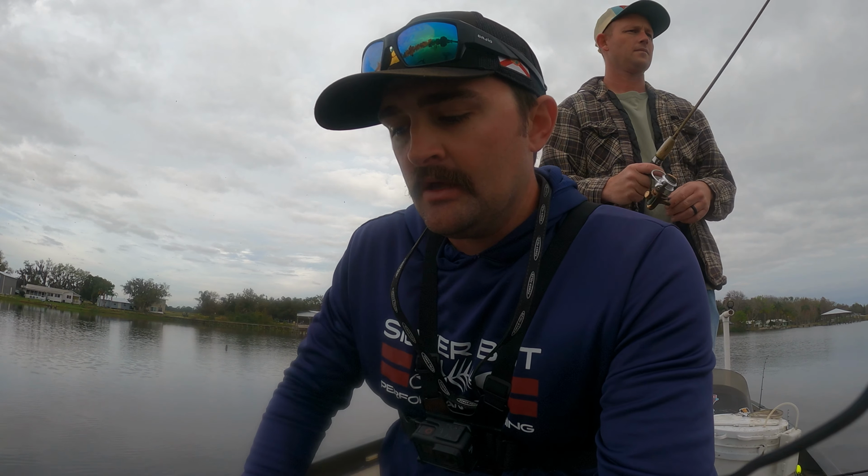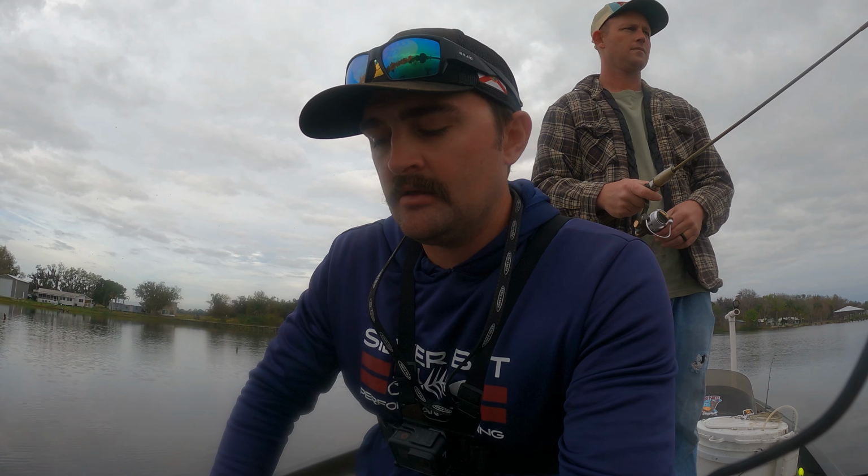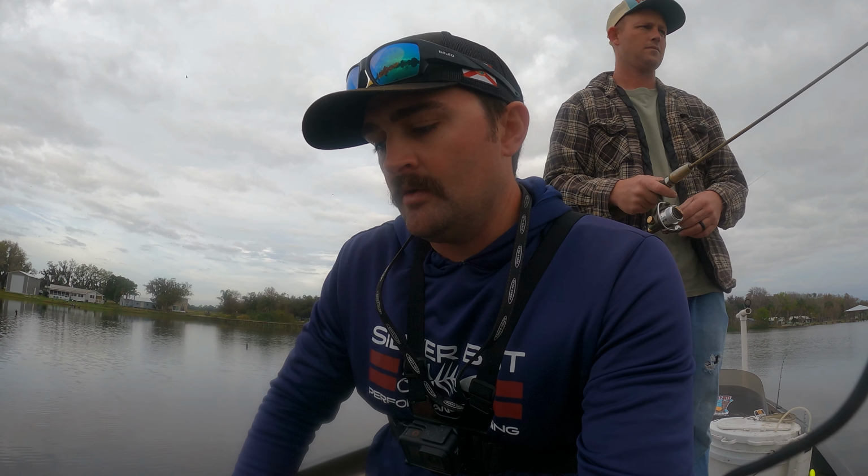Get kind of the fundamentals down before you throw this bad boy out to 100 feet, drive out to the middle of the lake and try and livescope. It can be a little intimidating, and you can get spun out real easy. So go shallow, that 5 to 8 foot, 10 at the max.